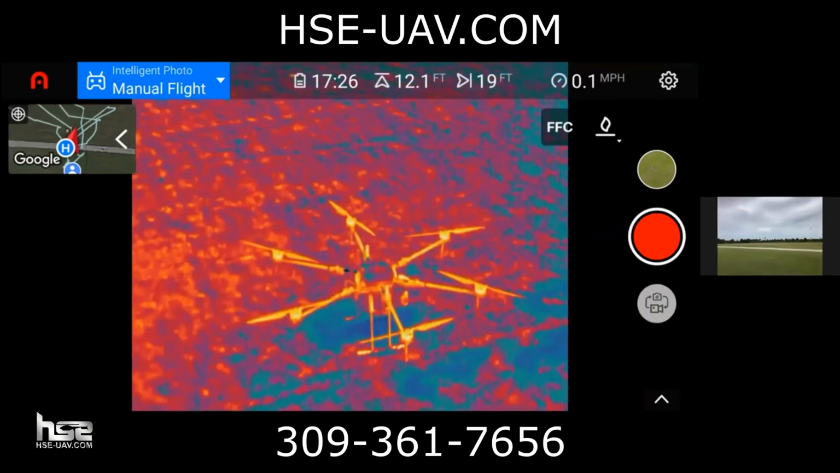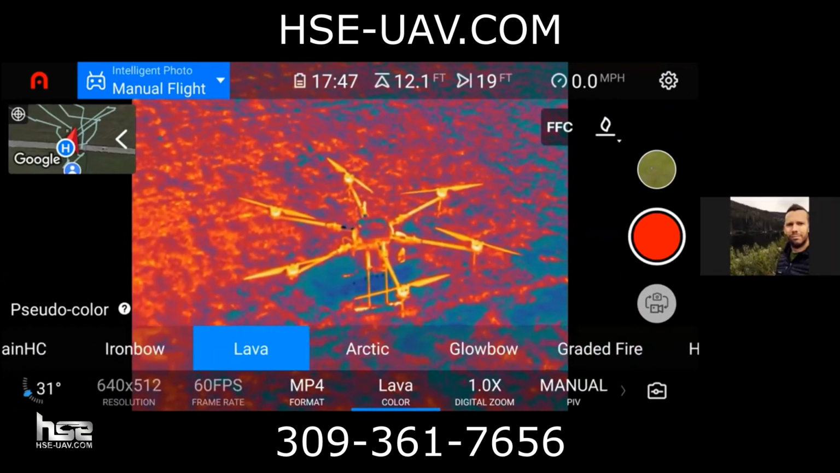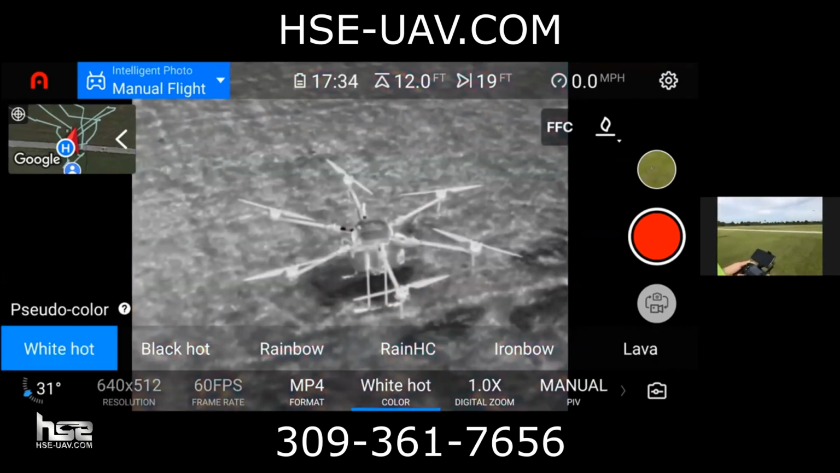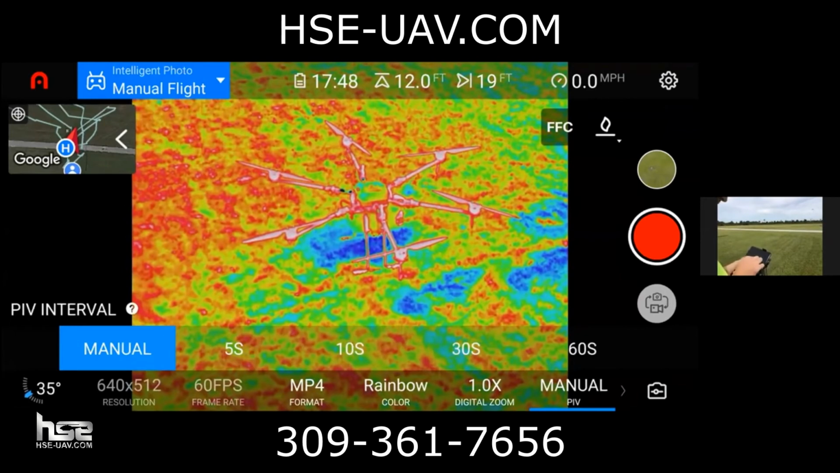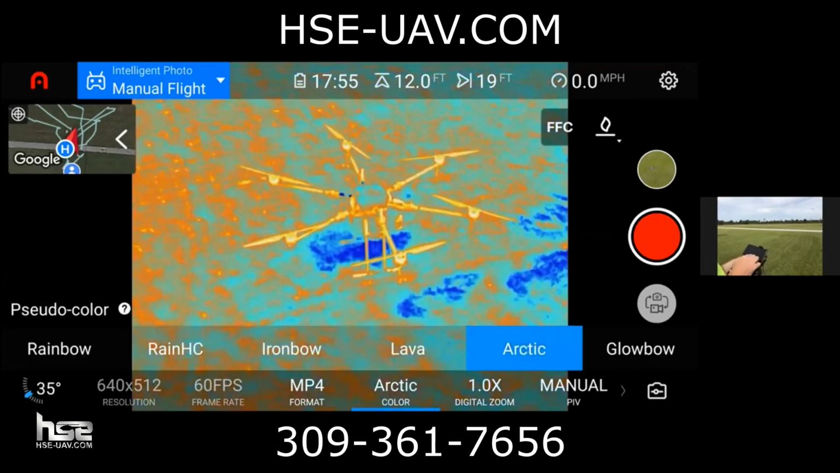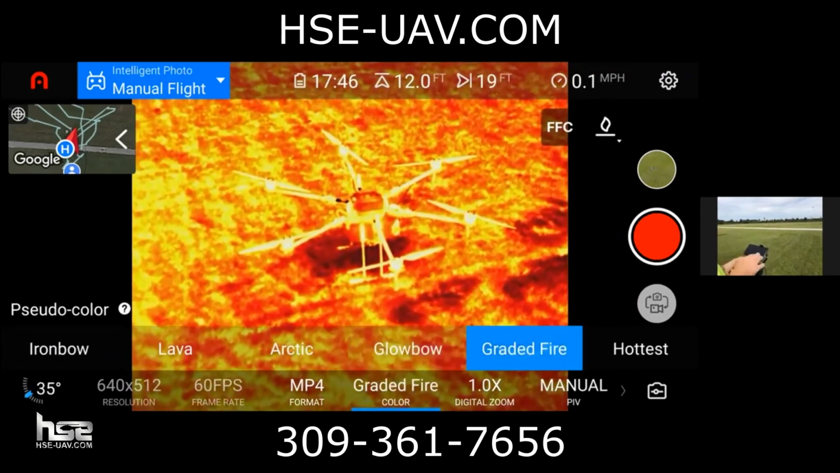I was actually going to show you that. Let's see. Wow. So we can go in and actually change the color modes. We can go to white hot, for example. This is used on a lot of law enforcement. Black hot, rainbow. We've got a lot of options here for different grades and temperature options. And I know there's actually more coming soon and some updates that they're doing.